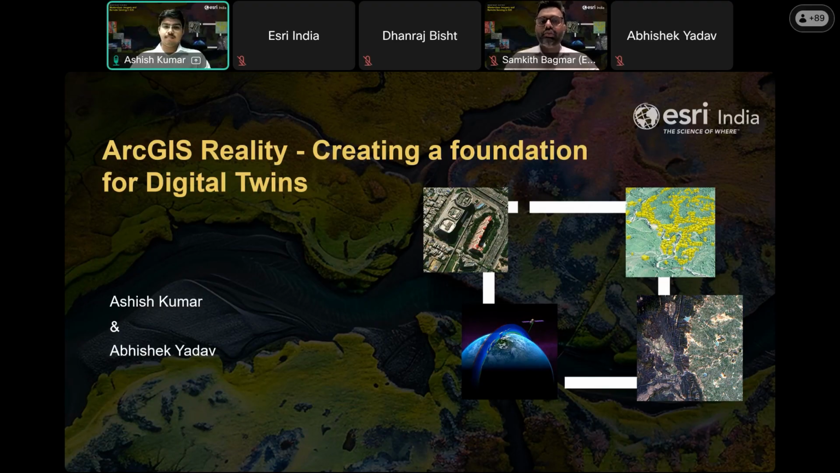Today, we will see how these tools come together to build true representations of the real world, enabling you to run analytics, simulate scenarios, and make smarter operational decisions before making changes on the ground. To lead us through today's presentation and live demonstrations, I'm delighted to introduce our speakers. Ashish Kumar is from our defense pre-sales team, and Abhishek Yadav is from our imagery pre-sales team at Esri India. Both of them bring extensive expertise in photogrammetry, reality mapping, and 3D GIS architectures, and will show you step by step how to bring these digital twin foundations to life. So without any further delay, let's dive in.